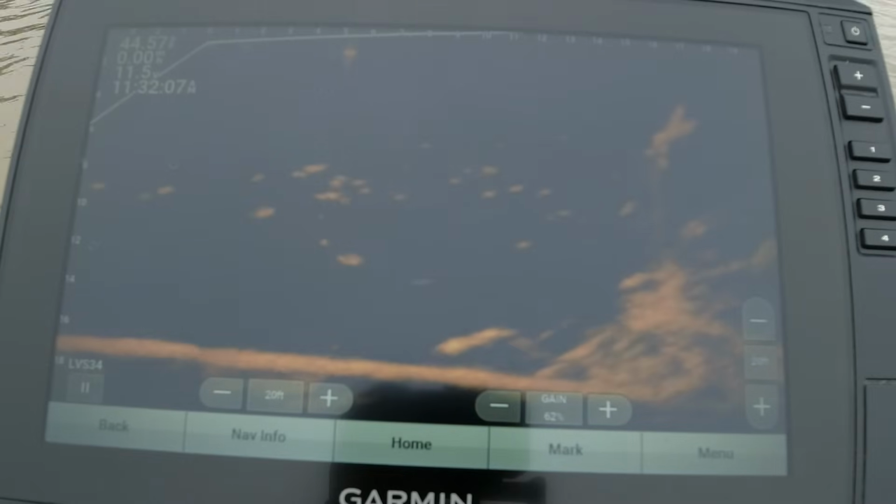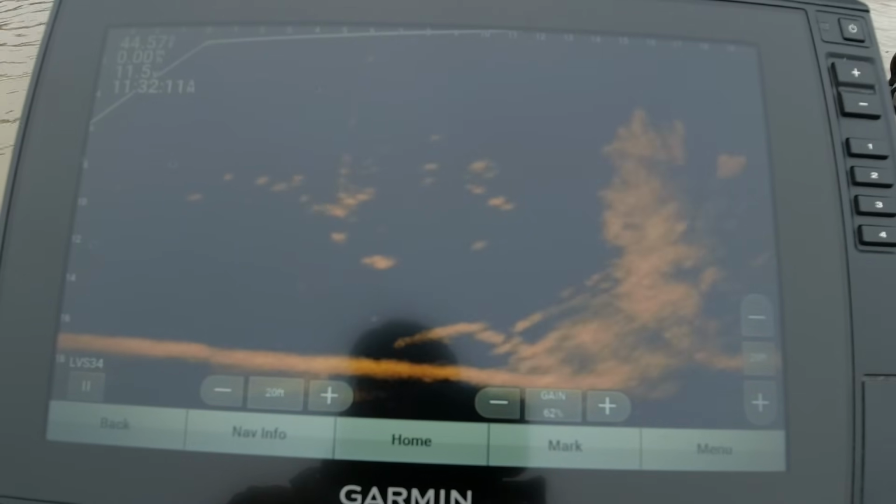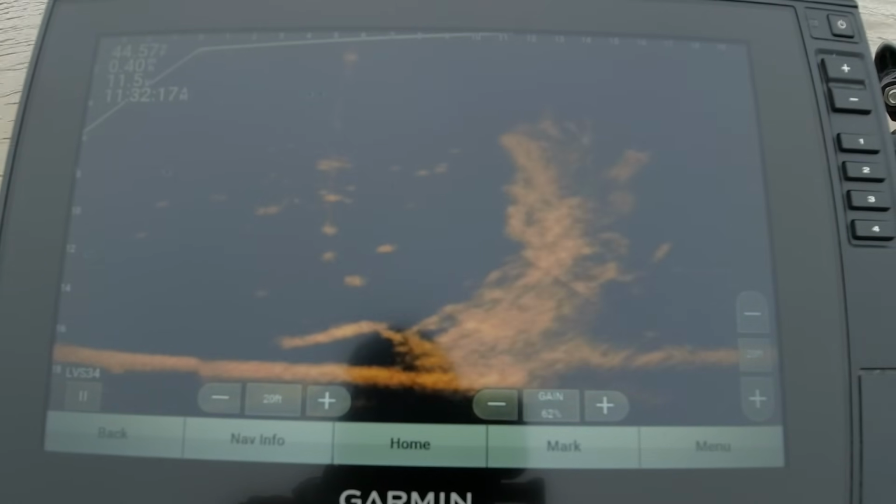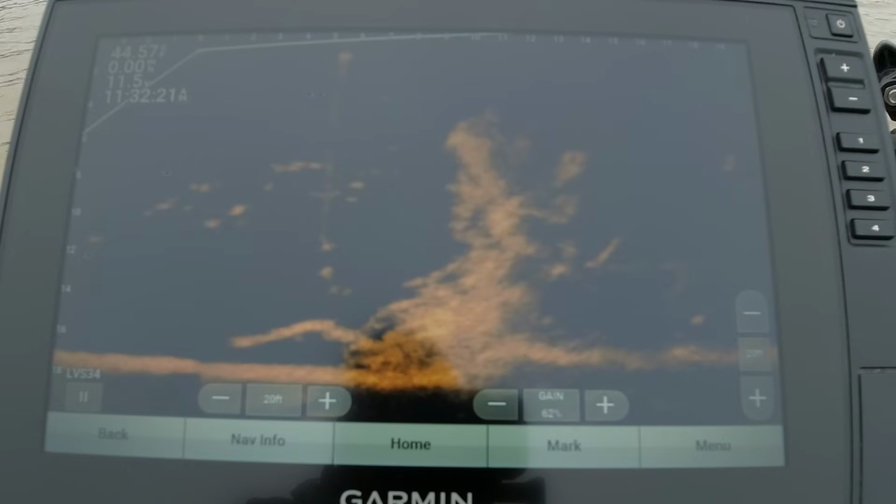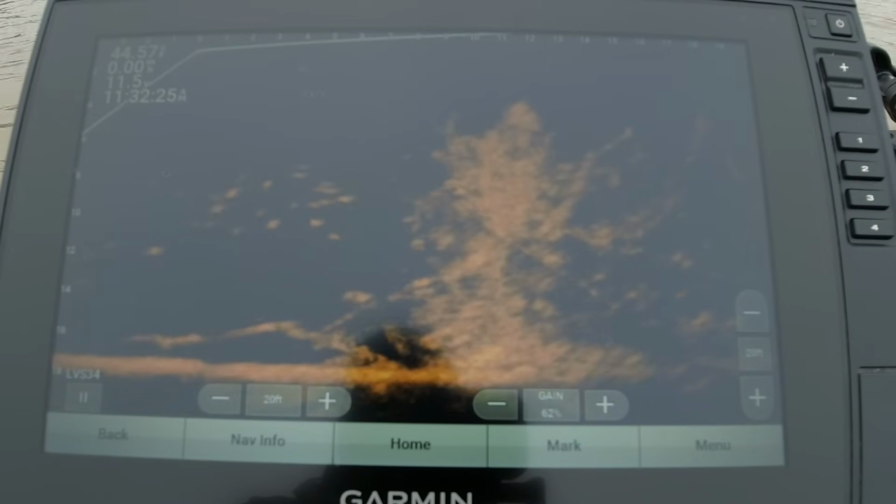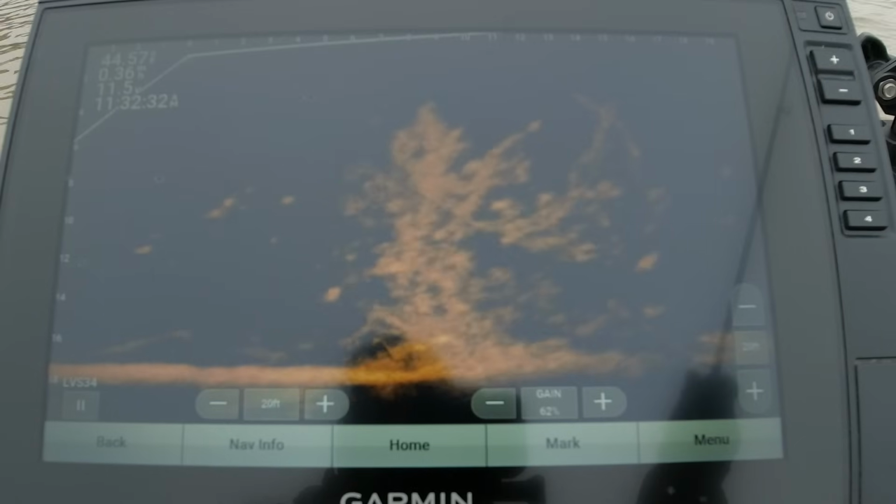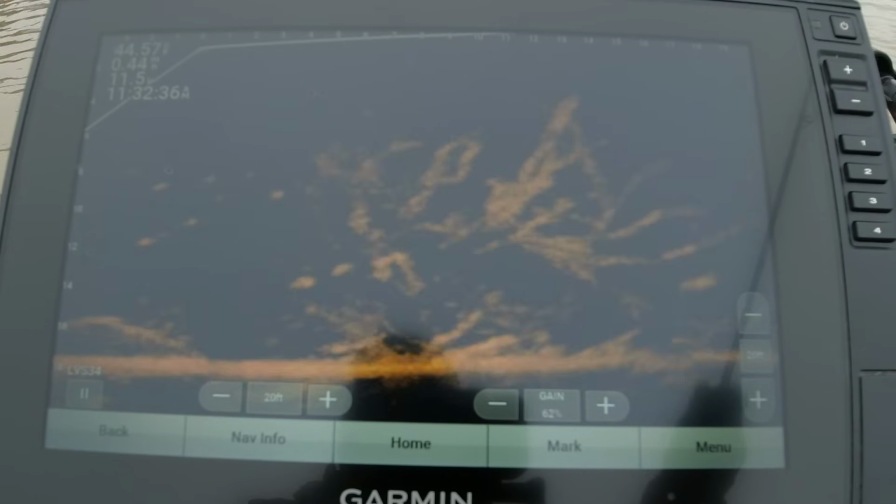Yeah, this wind ain't no fun out here today, y'all. Now he wants to swim. And going deeper. Alright, he's gone. Let's get on another one. This wind is making me look like I can't fish. Like I can't operate this daggone Livescope.